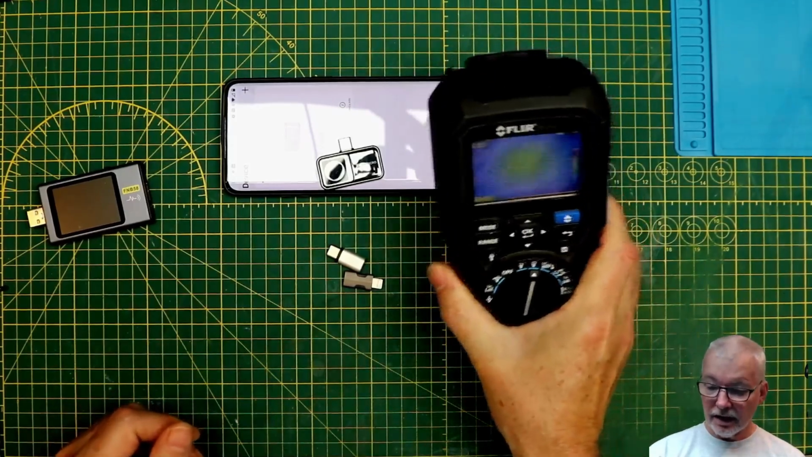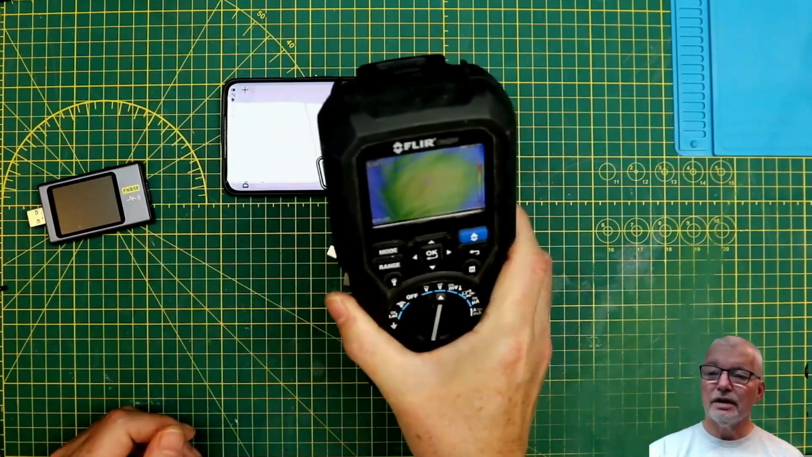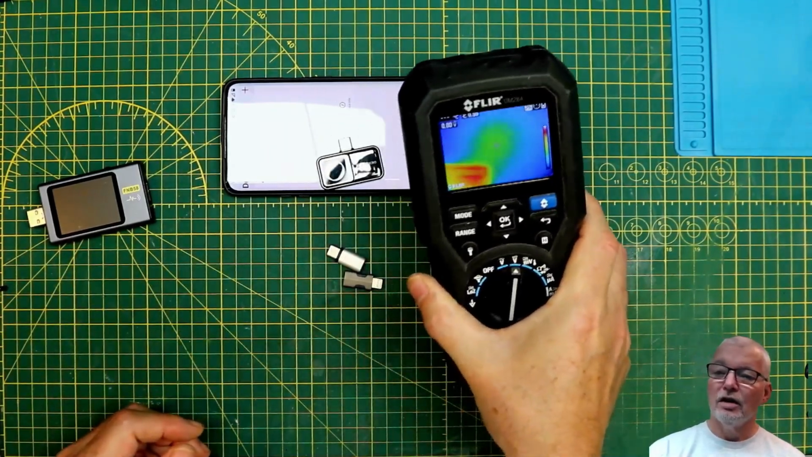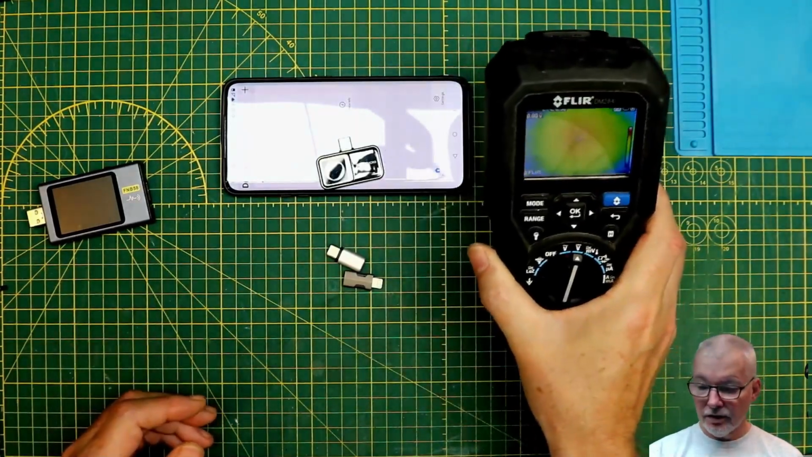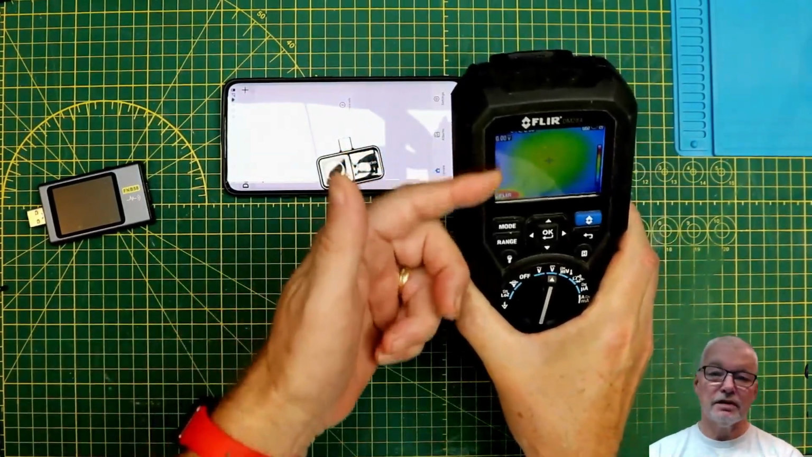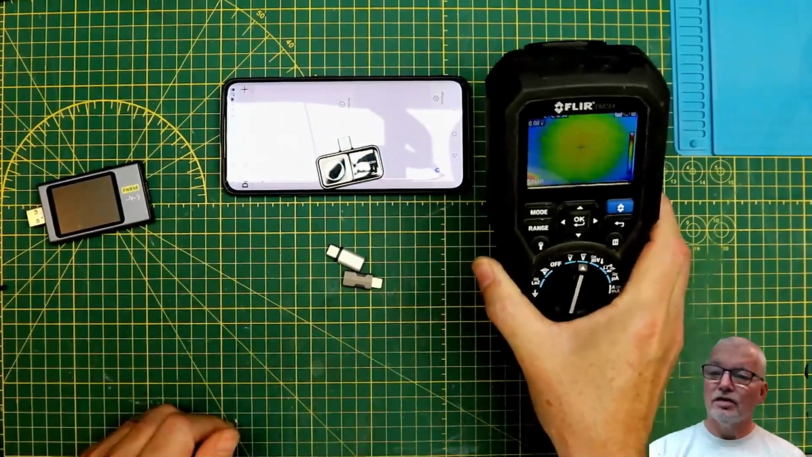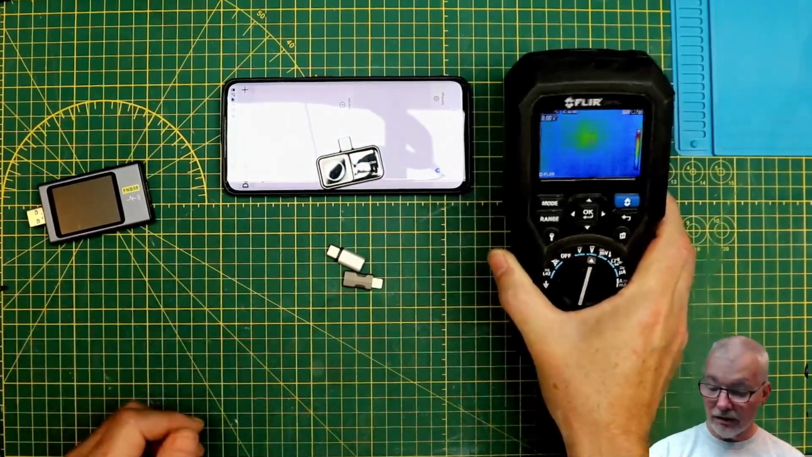It is designed for industrial applications, so you'd be pointing at a control panel or an engine or some kind of furnace or whatever you happen to be working on, and you can actually do voltage measurements and things and have them on the screen as well at the same time. Idea being you can see if there's a fuse getting really hot or some cabling overheating or whatever, something like that.